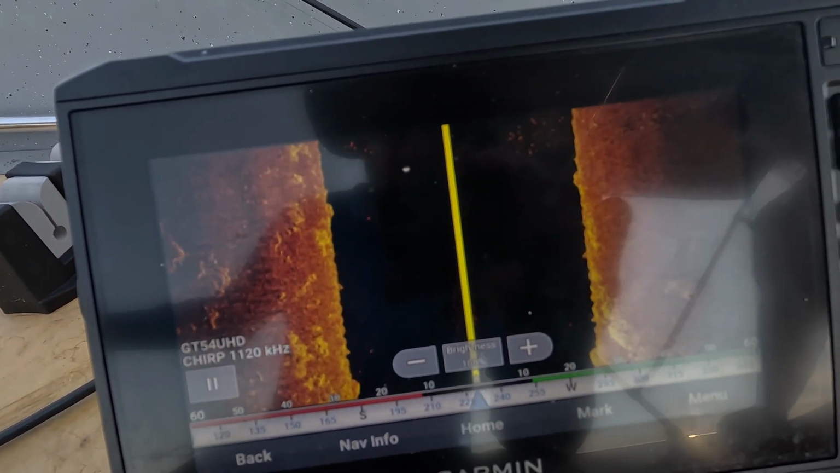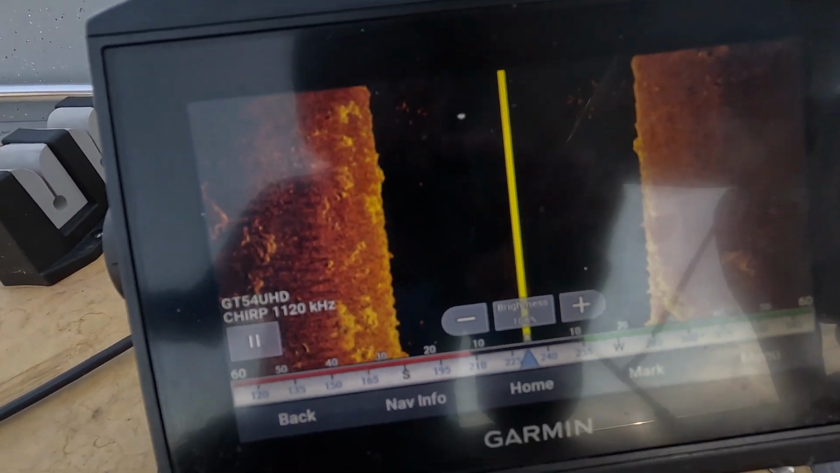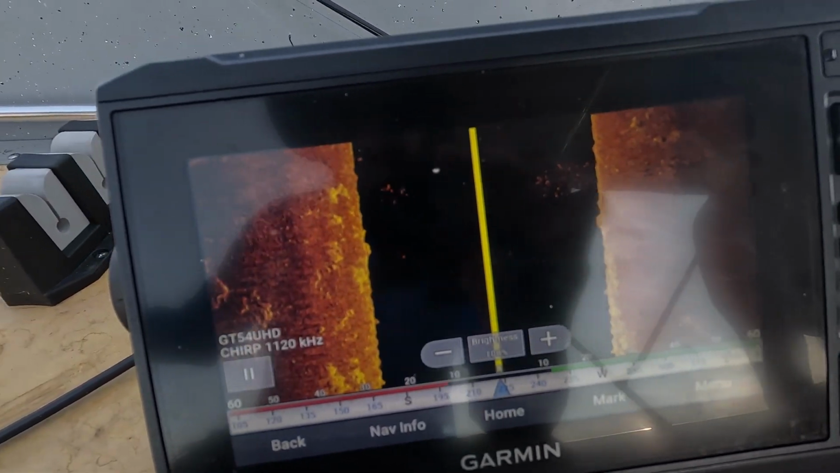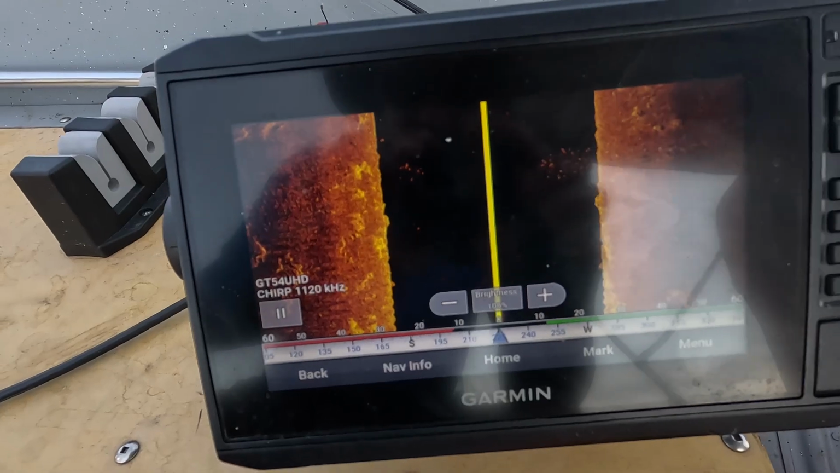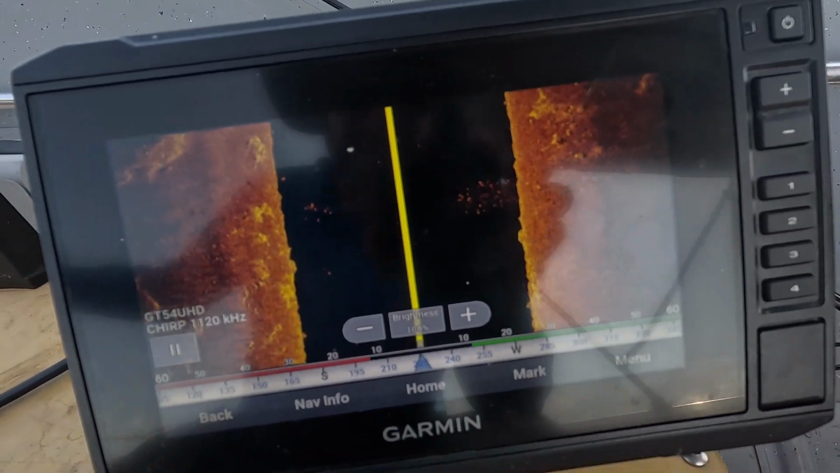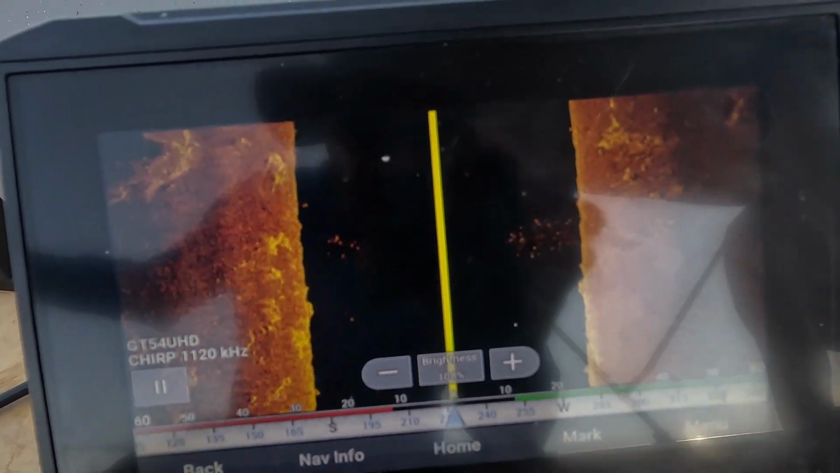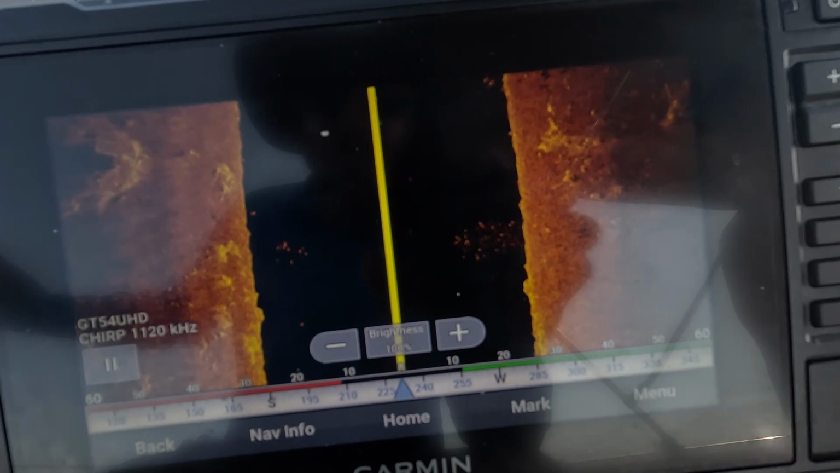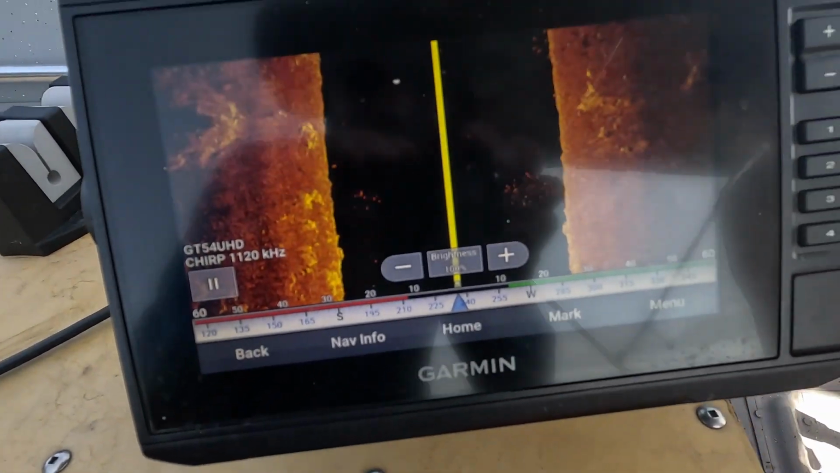And oh, what is this? What is this? There appears, that looks to be like a lot of fish to me. Well, if Sea Bass sees the fish, they must be there. That's always been my rule. Look at this. Guys, there is a lot of fish down there. Hold on, I'm gonna pause this for just a second.